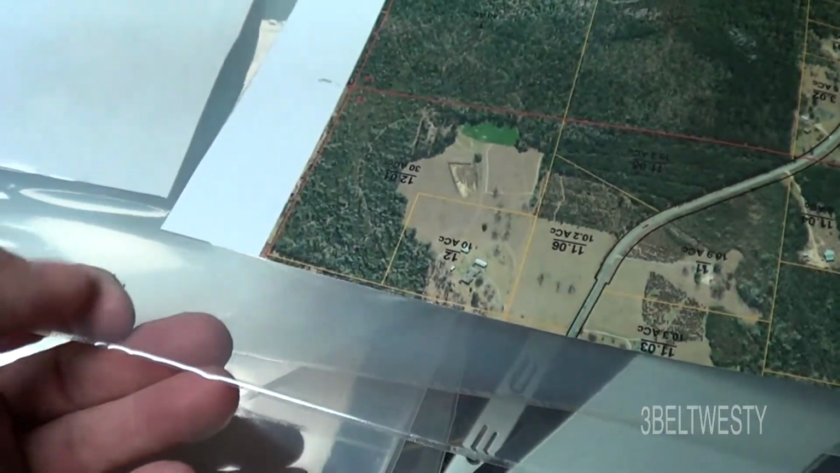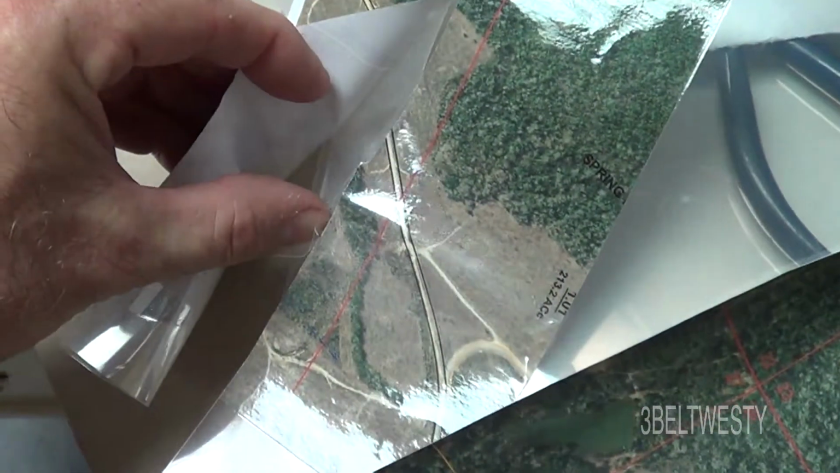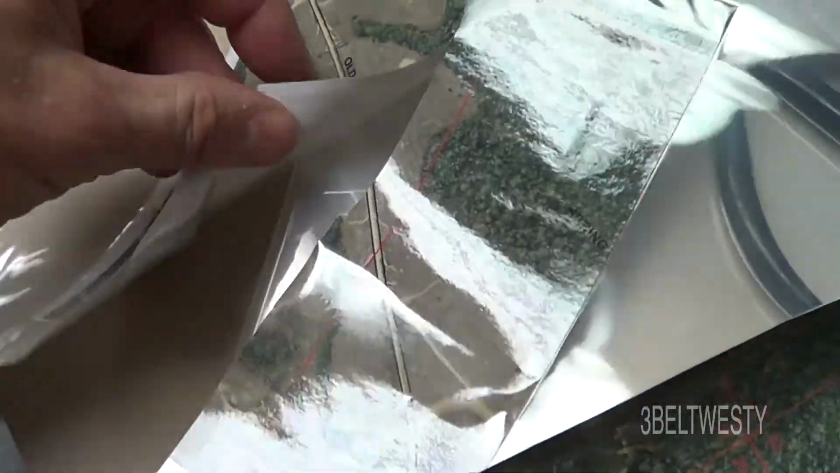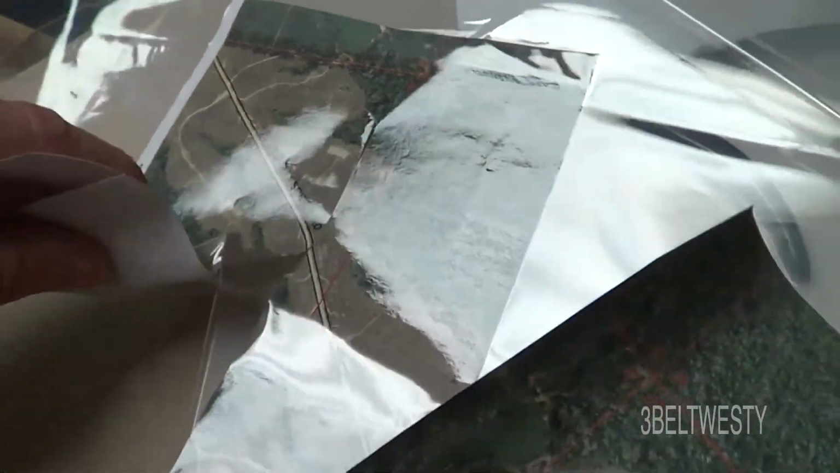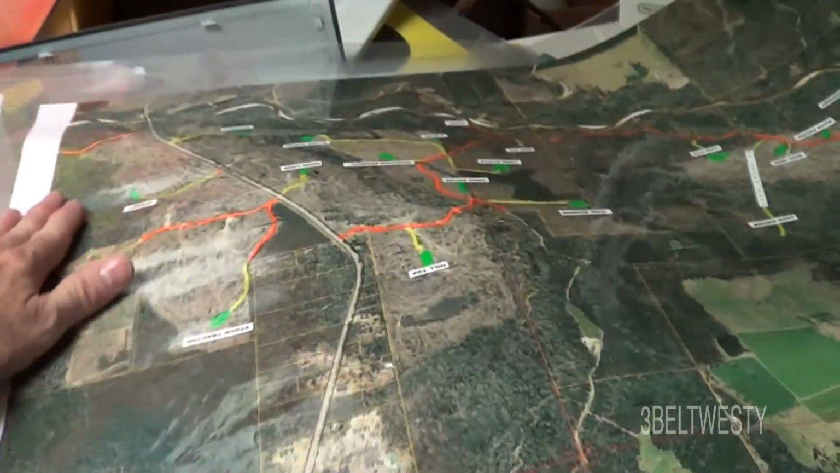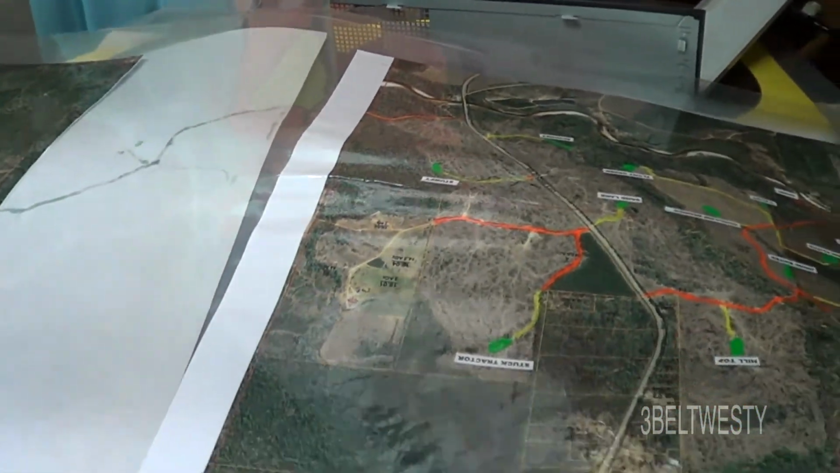Again, just because this is bonded together like this doesn't mean it's bonded on the paper. Like on here, if I went through and, it just doesn't like to bond. Got some wrinkles in here through a little bit.